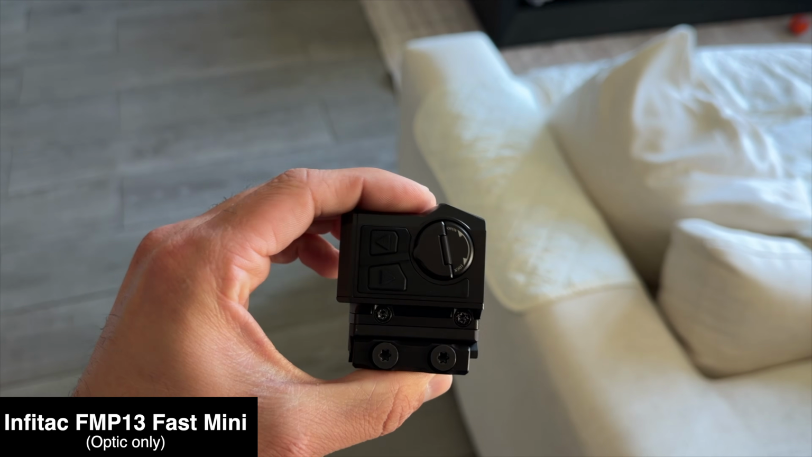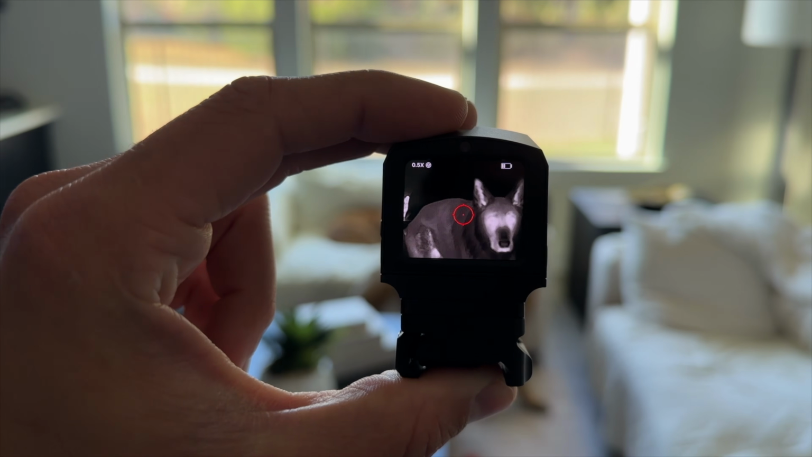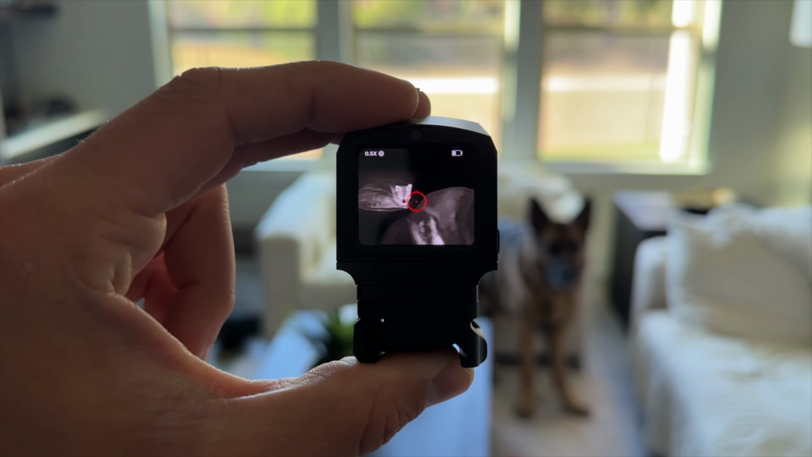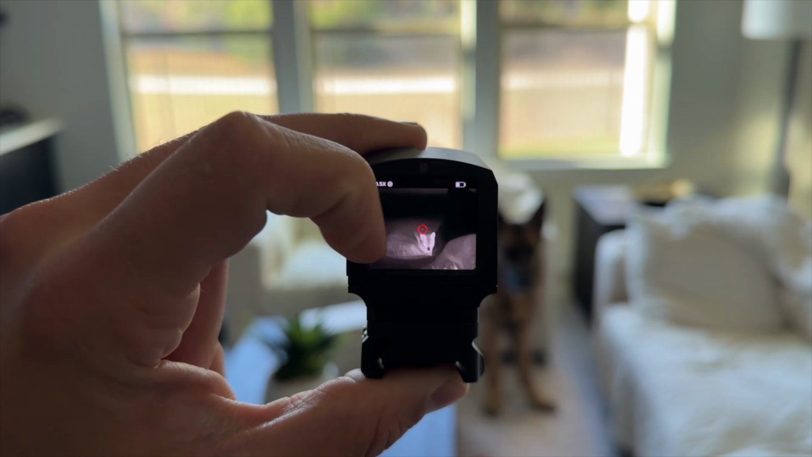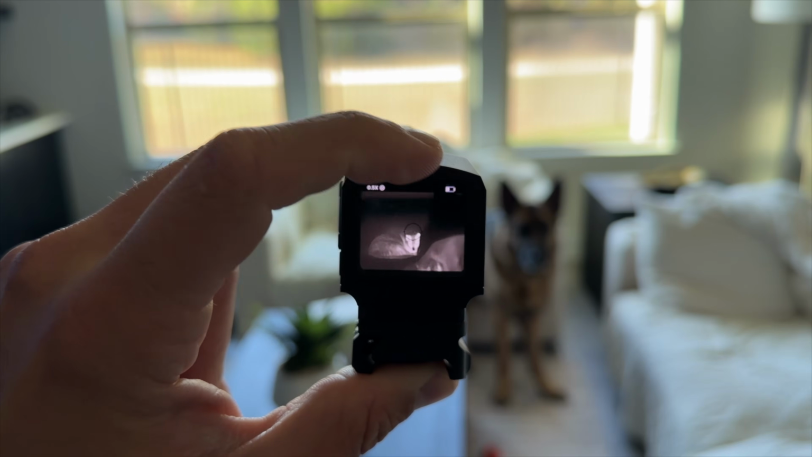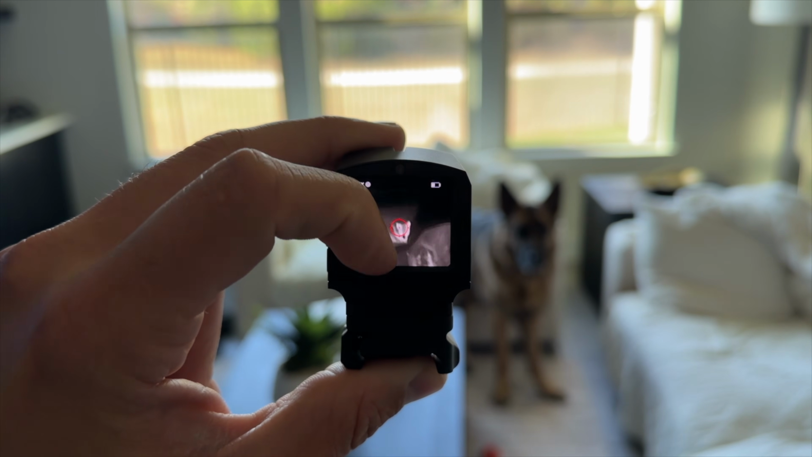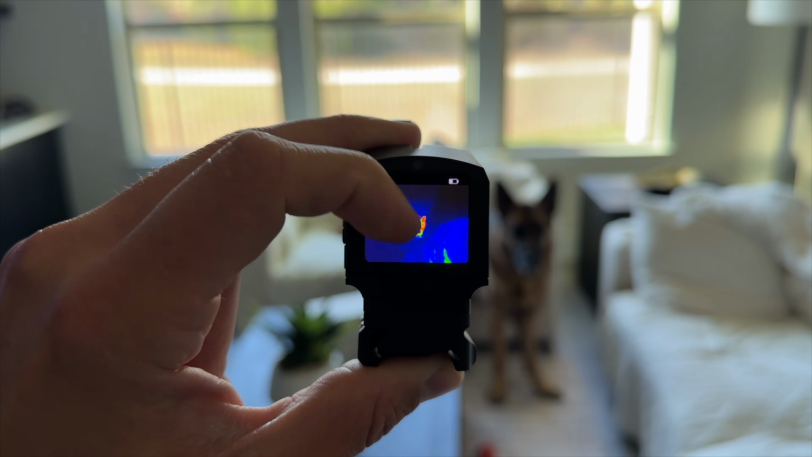Yeah, the Fast Mini FMP13 is the only one on the table here that can be mounted onto a pistol, as well as other options as well. And I'll go ahead and show it. It's the smallest one by far and away as well. This is one of those that when they first contacted me, I said, sure, go ahead and send it over. And I thought it was gonna be a total gimmick. And in my honest impressions video where you saw my impressions develop real time, I was like, no, this thing's kind of neat. In fact, it's taking the recoil just fine, and all the applications are pretty darn neat.